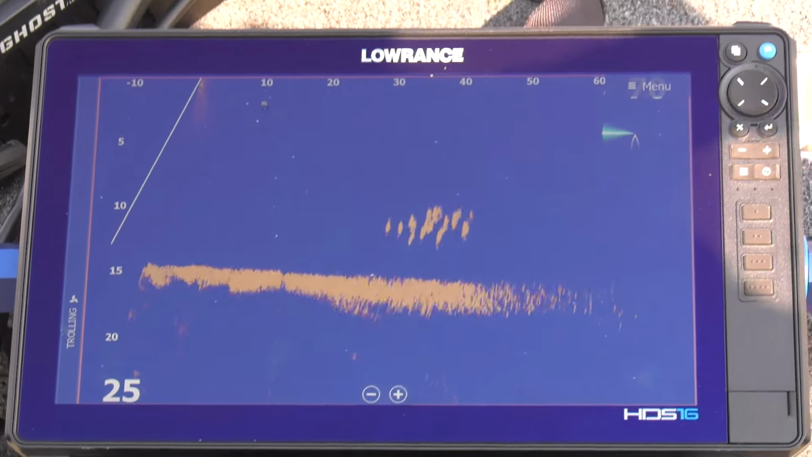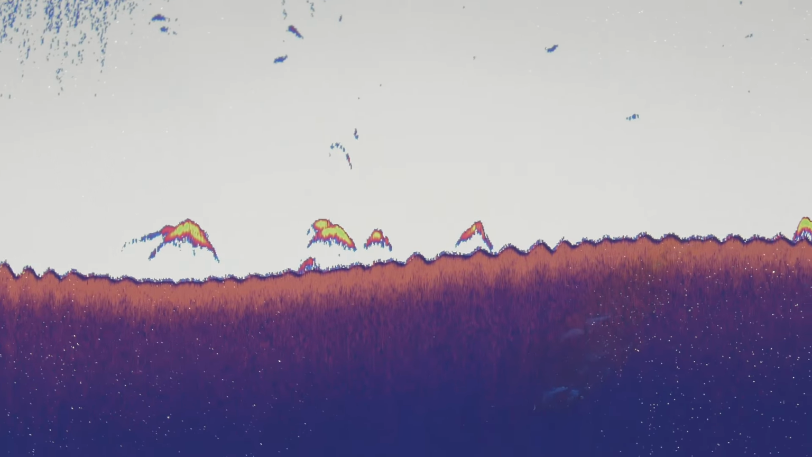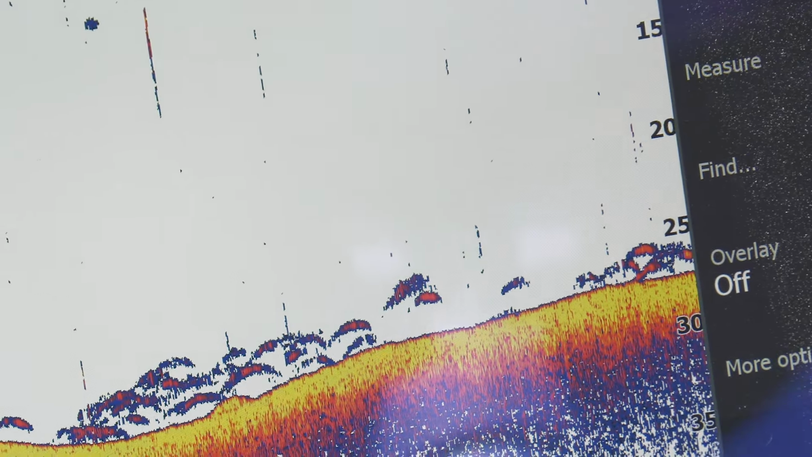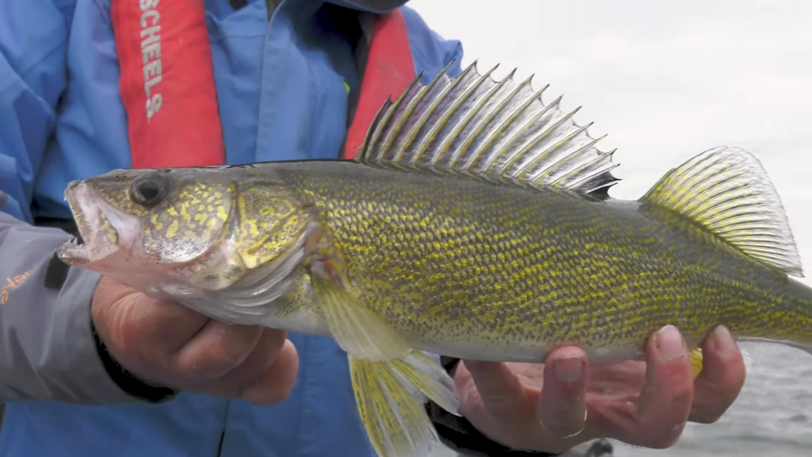That's changed everything. Obviously, side imaging is still really important. 2D sonar is still really important. Even your temperature gauge can be really important. Some of these things that we've had for a while, don't dismiss them. We're still using these tools, and if you can learn how to use them effectively, there's no doubt in my mind that you're going to catch a lot more walleyes.